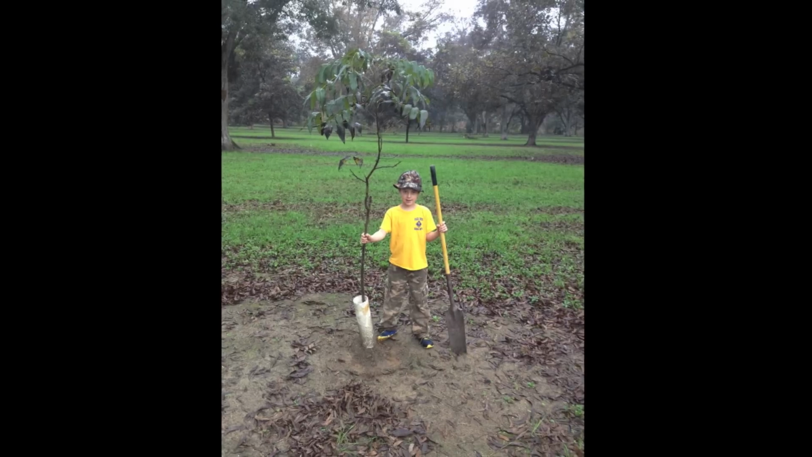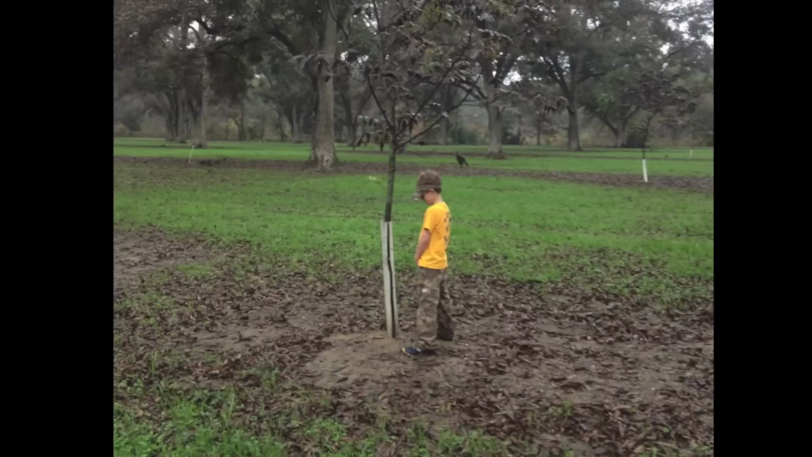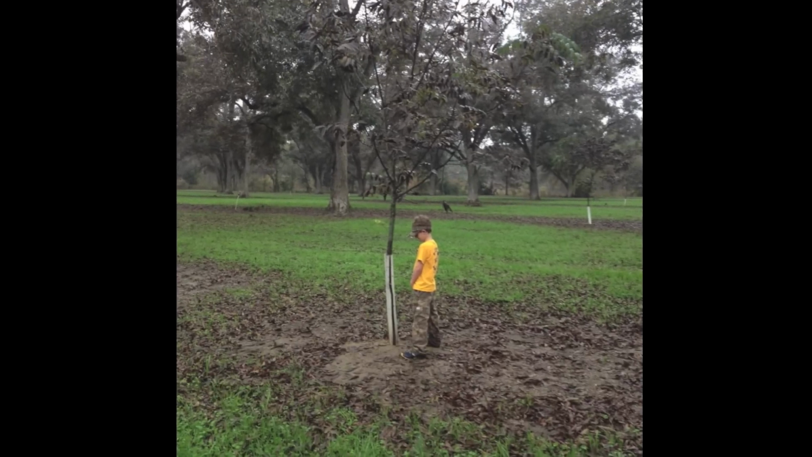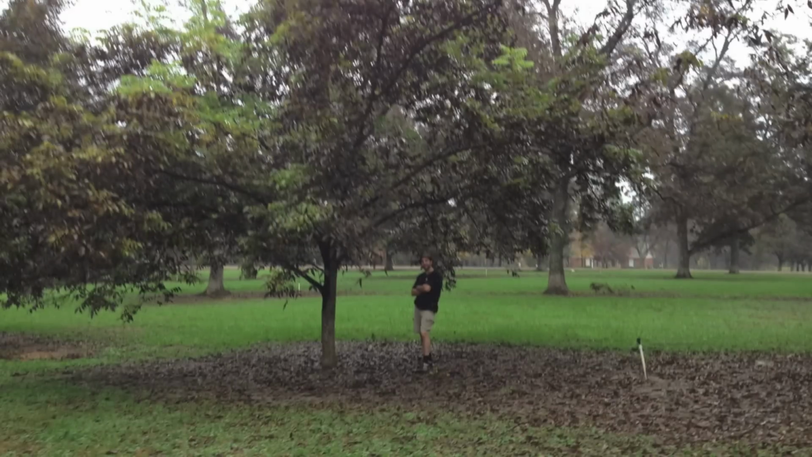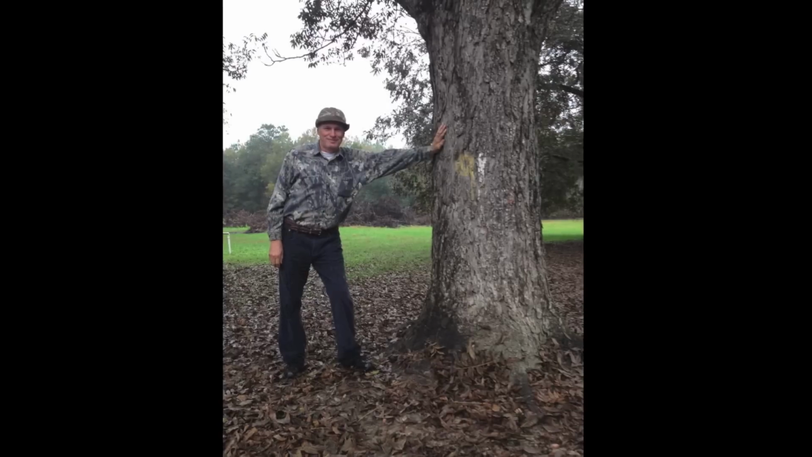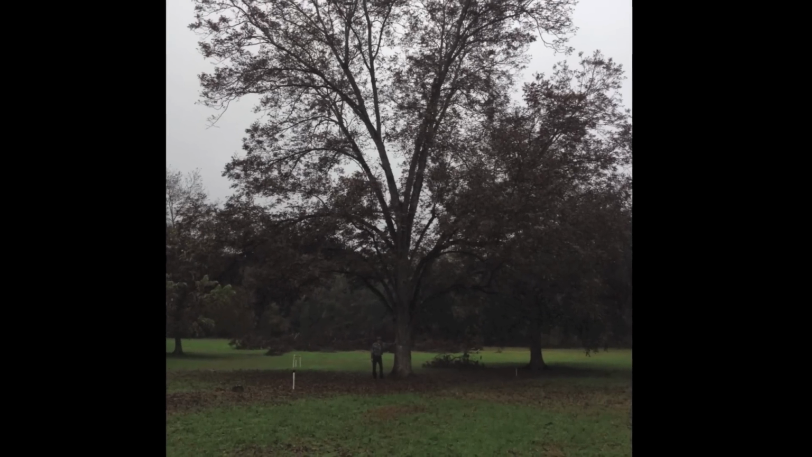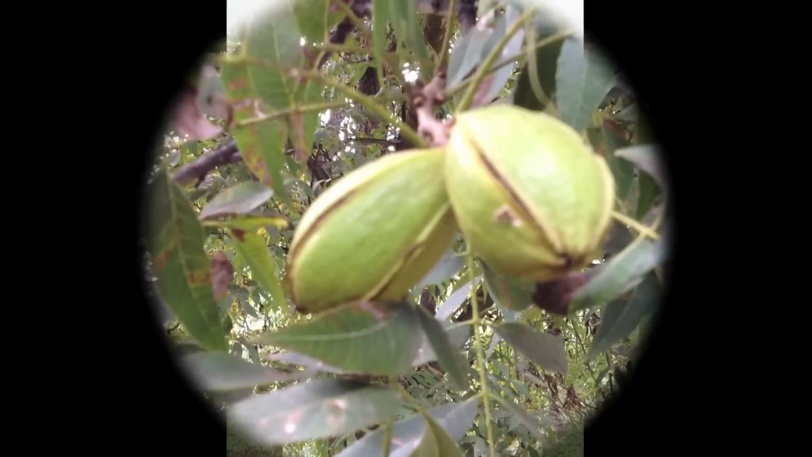First, you'll need to plant this rather expensive and hard to get a hold of tree, and give it lots and lots of water, of course, as well as some fertilizer now and then. Of course, you'll want to inspect it closely and spray for pests often. And after a good long time, you'll have yourself a real mature nut-producing pecan tree.